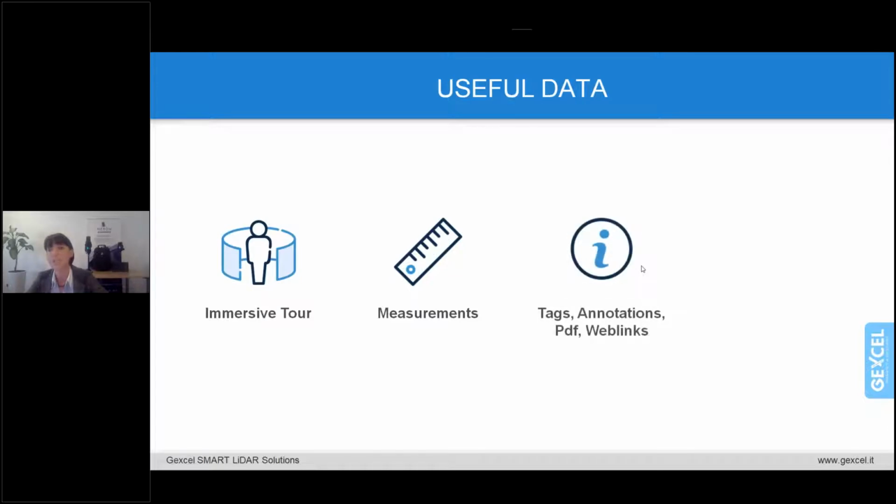The user can then extract the geospatial information, adding text, labels, annotation, create PDF, or adding web links as well. And the user can easily locate the 3D model in the globe as well.